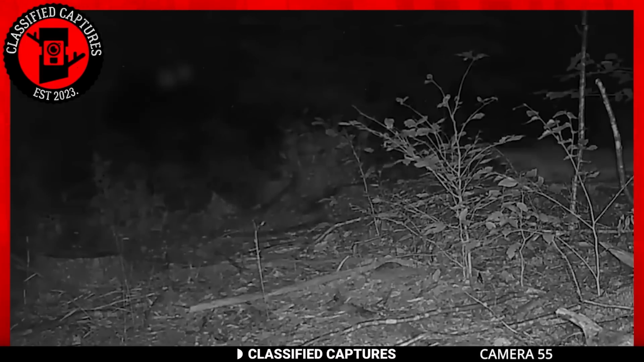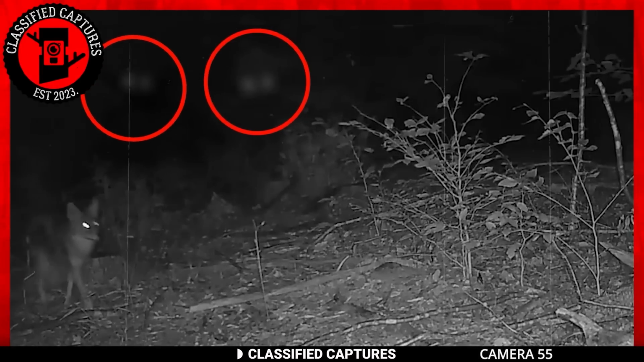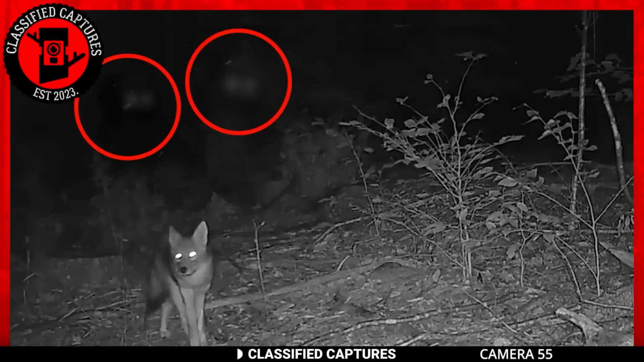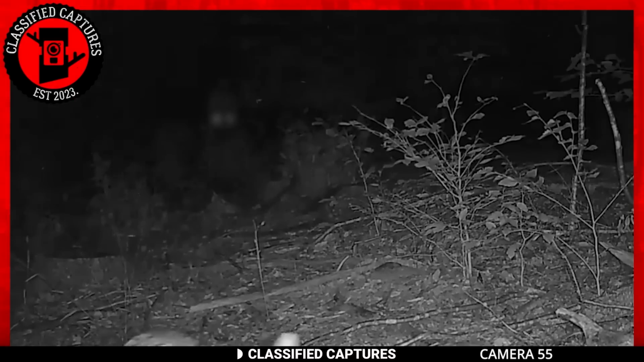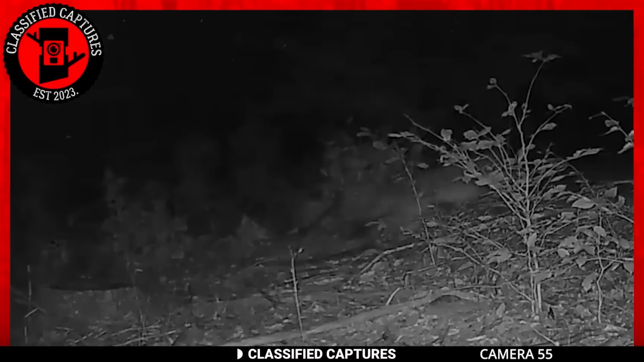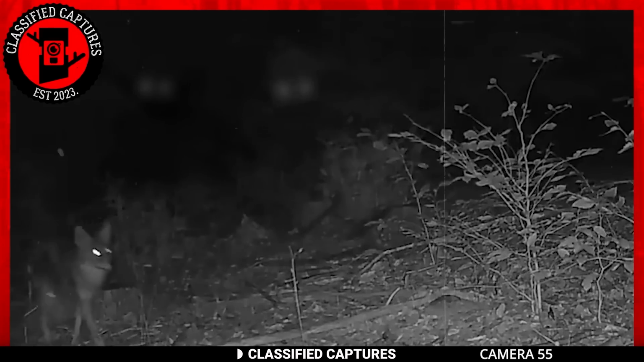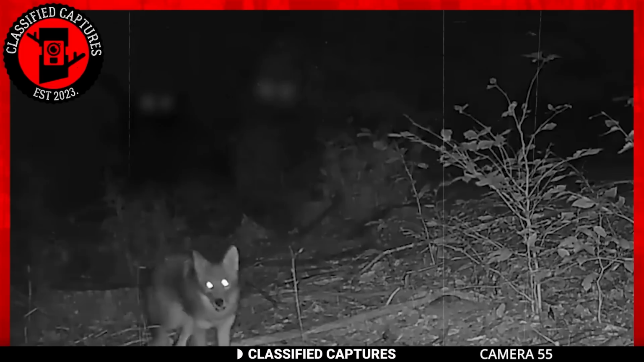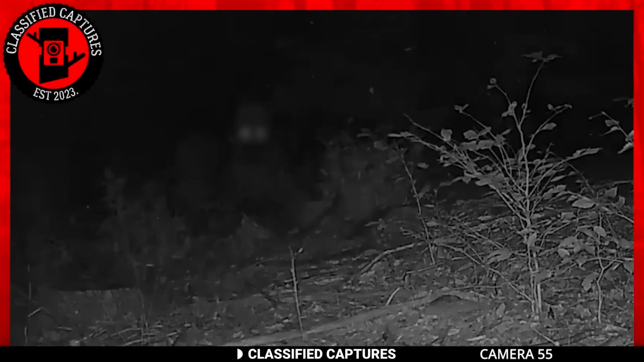The footage starts off with some coyotes walking into the frame of the camera. One coyote swiftly disappears from the frame while the other takes center stage. But if we pay attention to the left side in the darkness, a pair of glowing eyes appear. As if that was not enough, another pair of glowing eyes also emerge beside the first pair. These two pairs of eyes appear to be floating on a foggy, ghost-like body, almost like smoke.